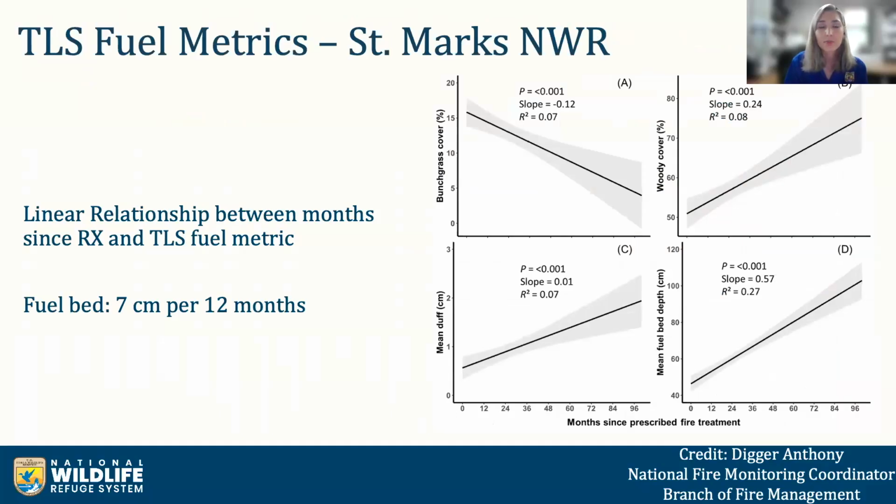So these linear models provide some empirical data regarding how frequently burns need to occur to maintain conditions or meet objectives. The slope for fuel bed, for example, revealed that the fuel bed increases an average 7 centimeters per 12 months. And of course, that's habitat type dependent. Now, you all understand that after a burn occurs, typically the fuel bed is reduced. When you don't burn, vegetation likely has a greater opportunity to grow, but this tool just quickly measures that height and links it with time.